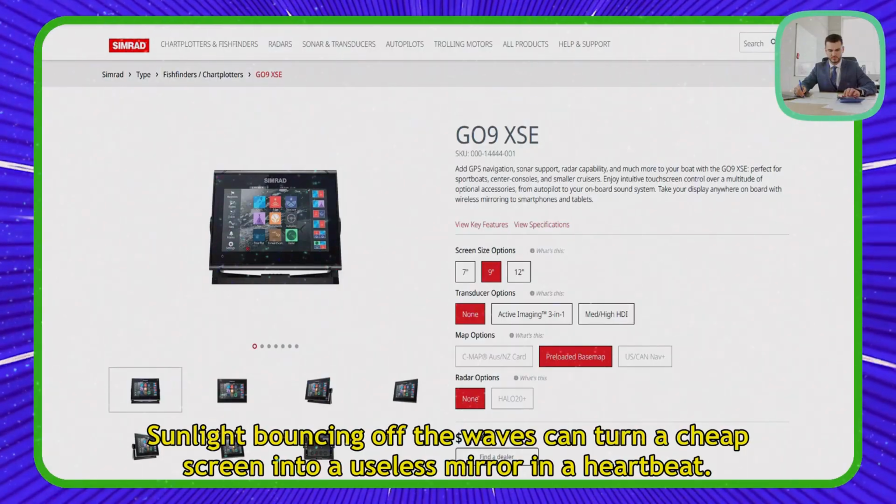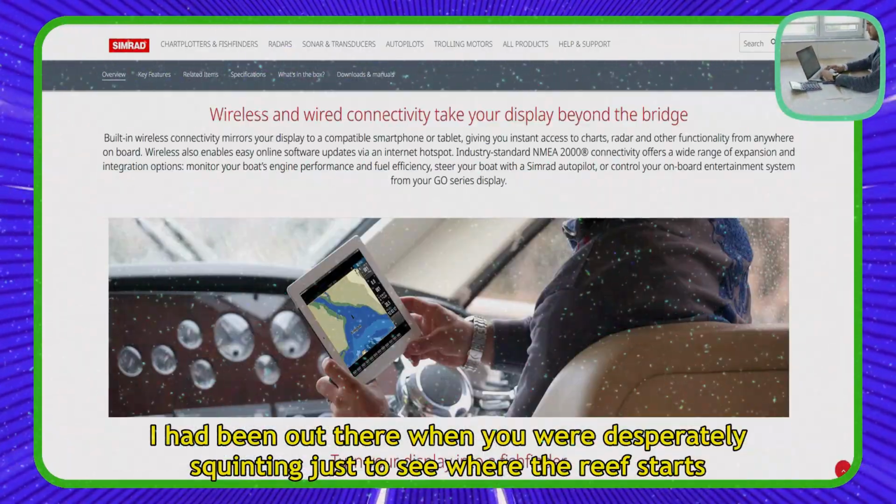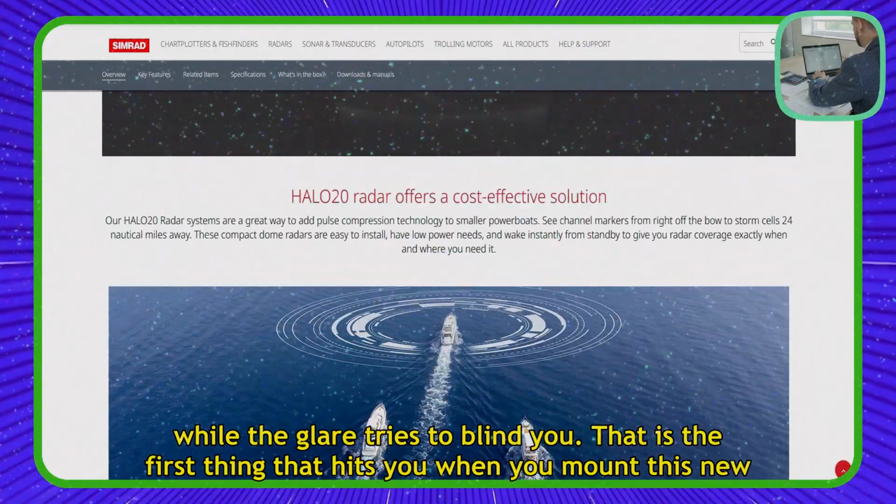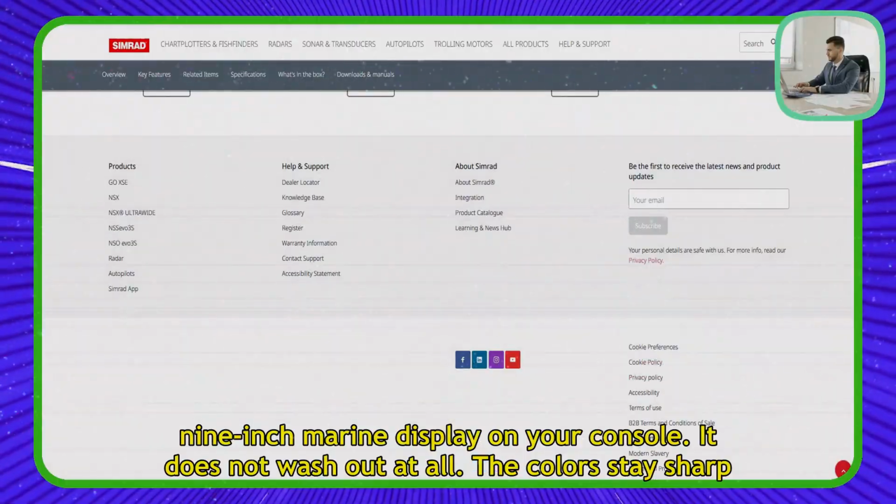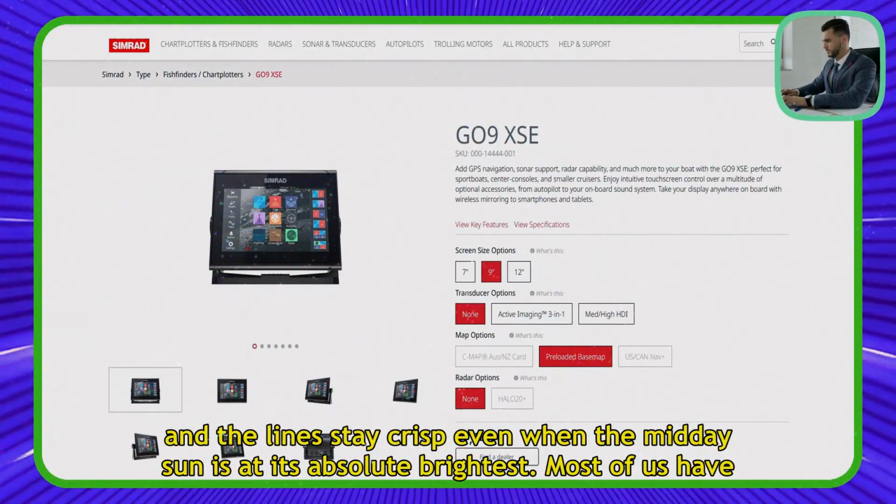Sunlight bouncing off the waves can turn a cheap screen into a useless mirror in a heartbeat. I have been out there when you are desperately squinting just to see where the reef starts, while the glare tries to blind you. That is the first thing that hits you when you mount this new 9-inch marine display on your console. It does not wash out at all. The colors stay sharp and the lines stay crisp, even when the midday sun is at its absolute brightest.